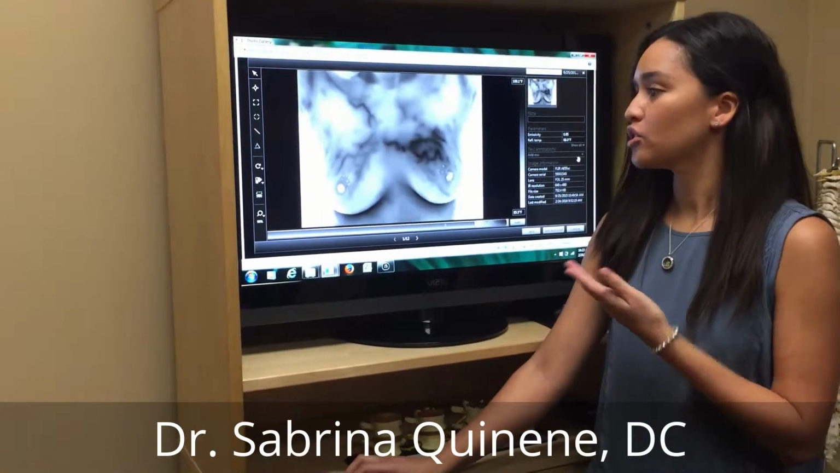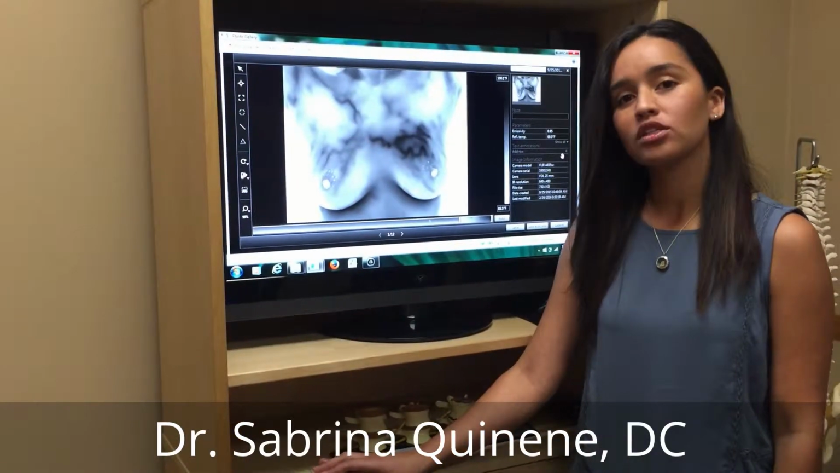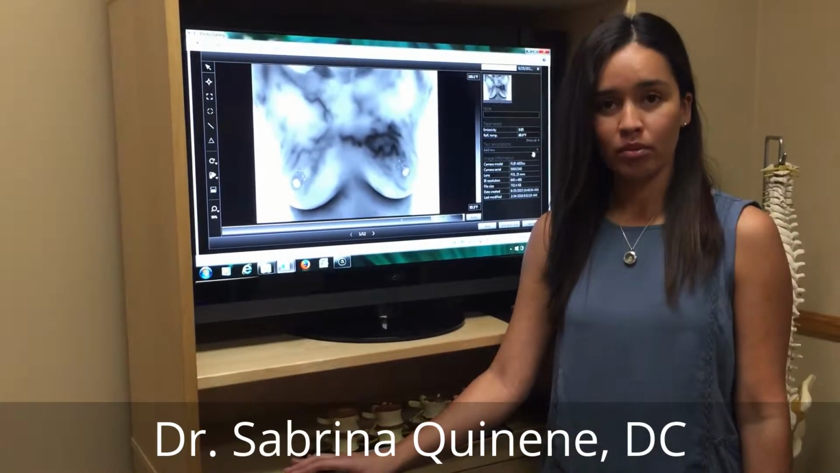One of these images right here is something that I do in my breast thermography clinic. But before, I want to teach you a little bit about the differences between a breast thermogram and a mammogram.